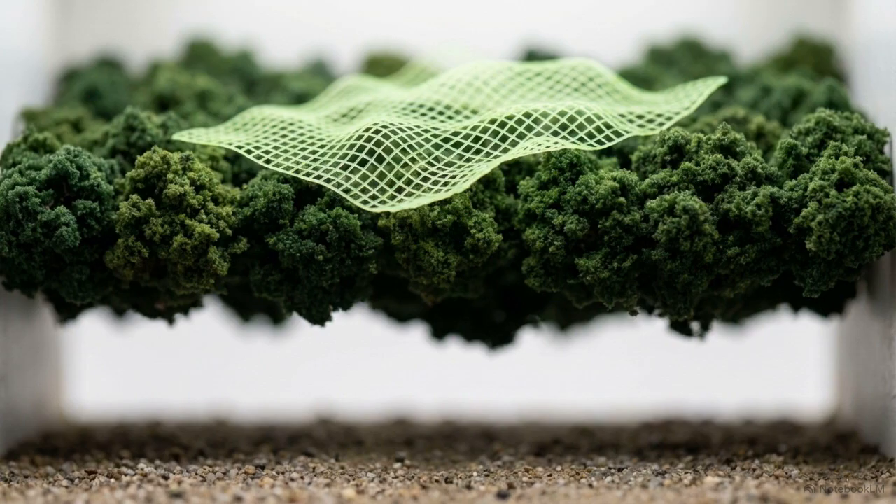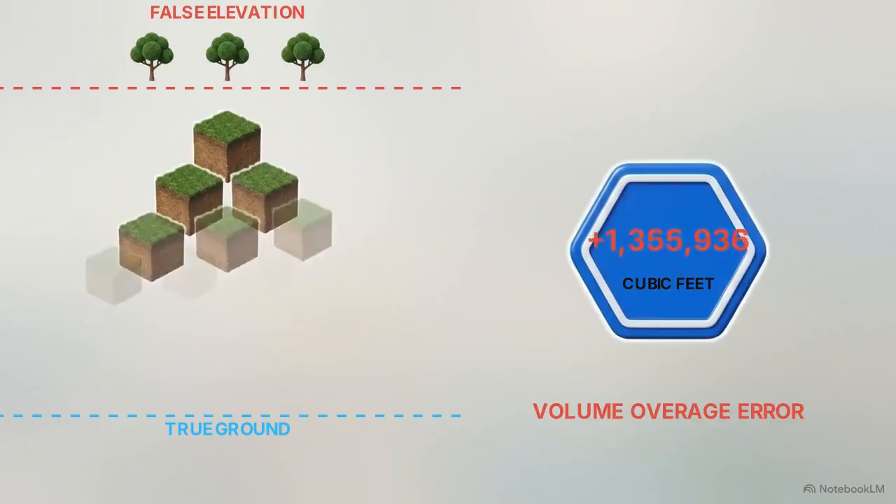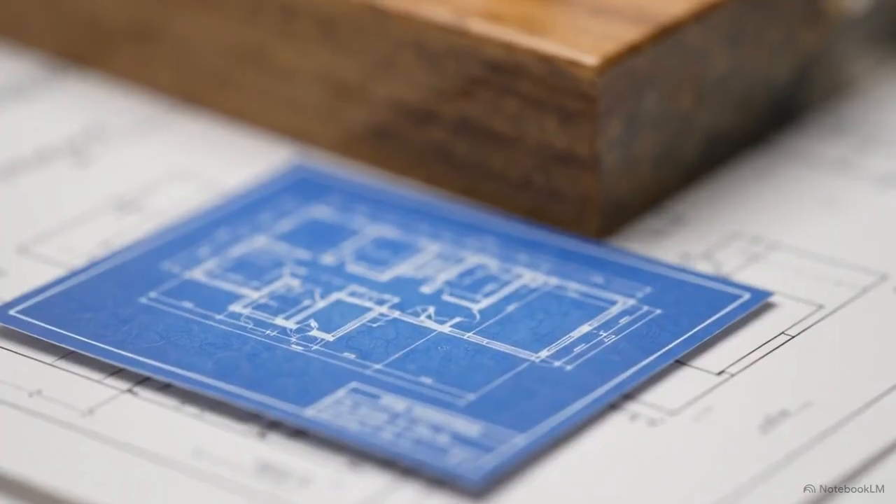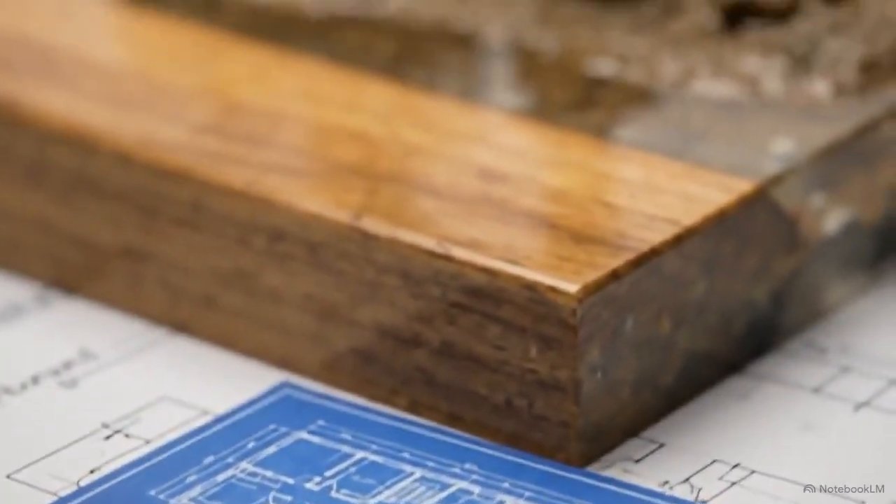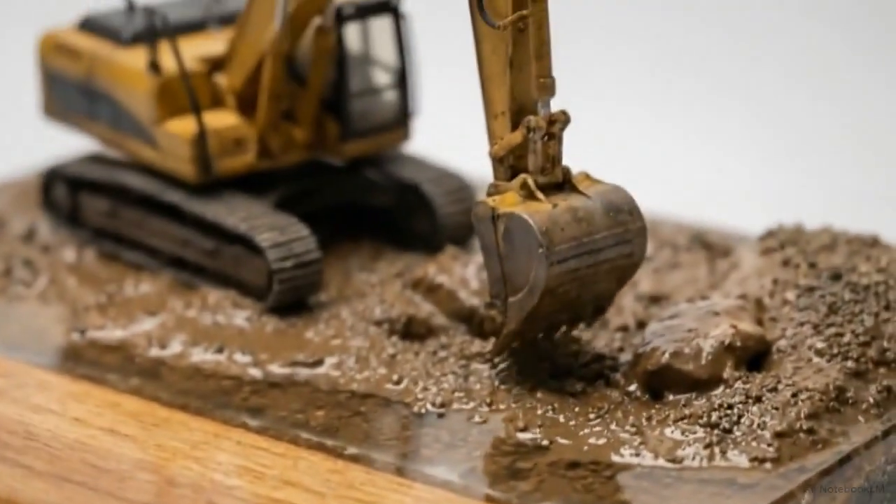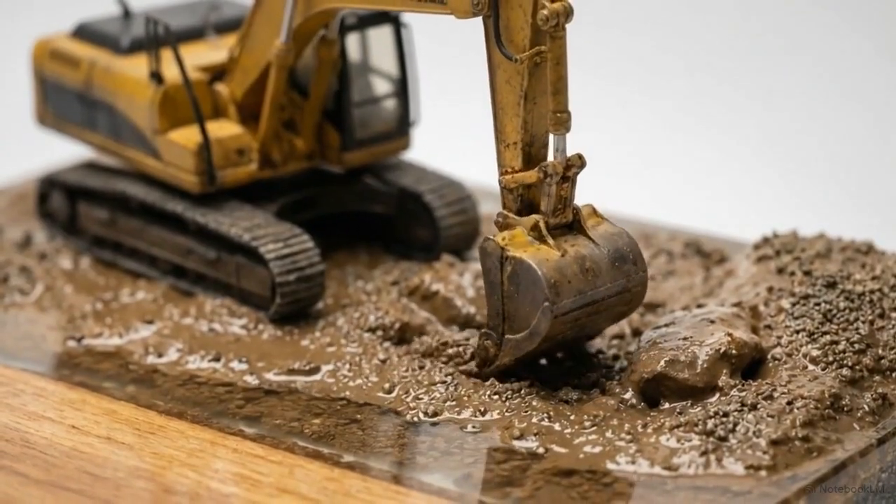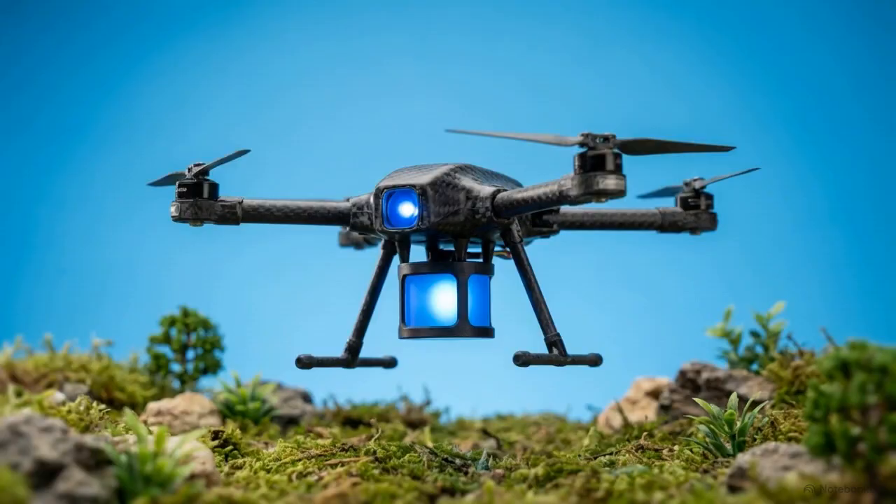If developers mistakenly use the top of a tree line as the ground elevation in their planning software, their earthwork and material volume calculations will be off by millions of cubic feet. Planning foundational earthwork on superficial data leads directly to expensive surprises the moment excavators actually begin tearing into the soil. Drone-mounted LiDAR provides the engineering-grade terrain data required to bypass the canopy problem entirely.